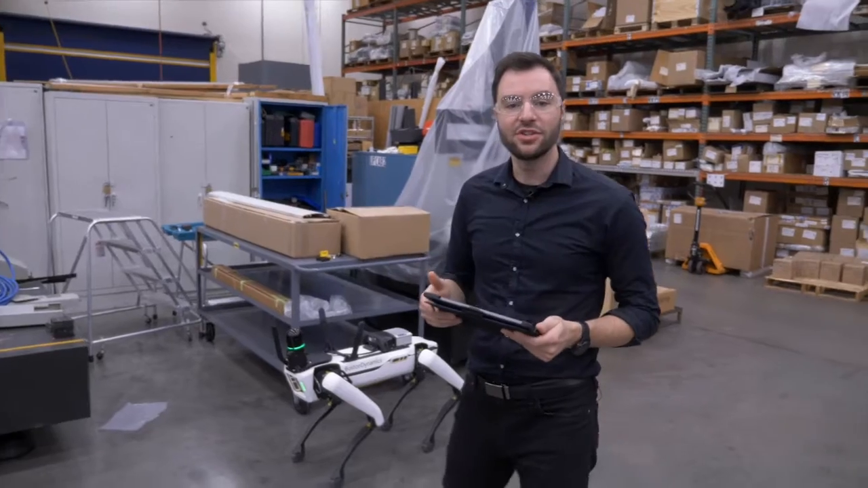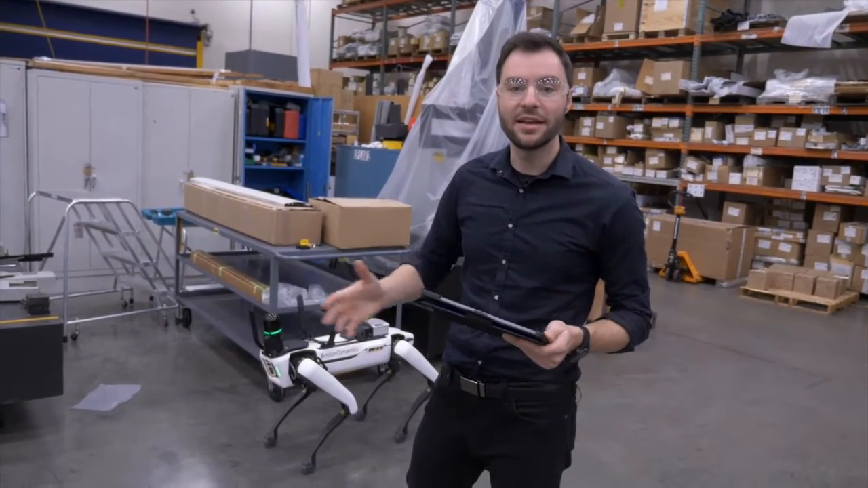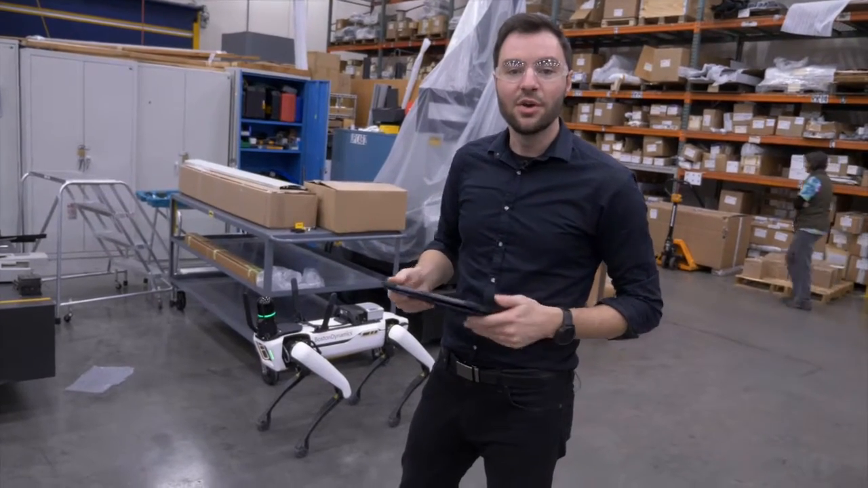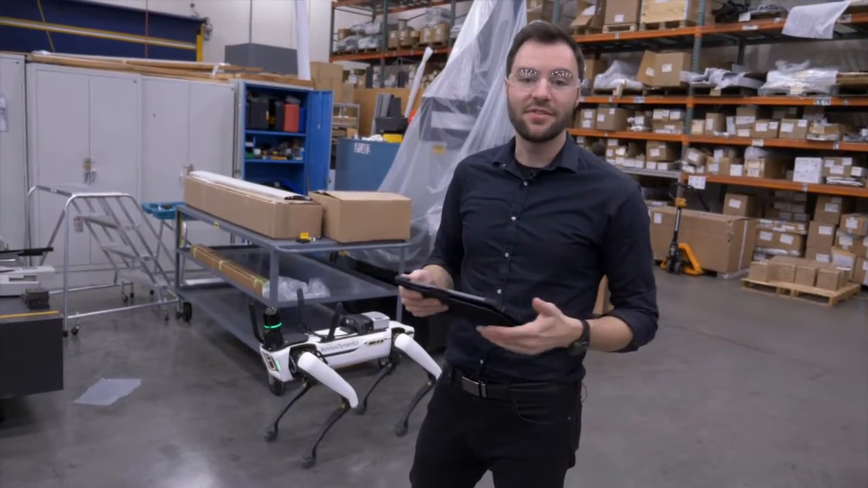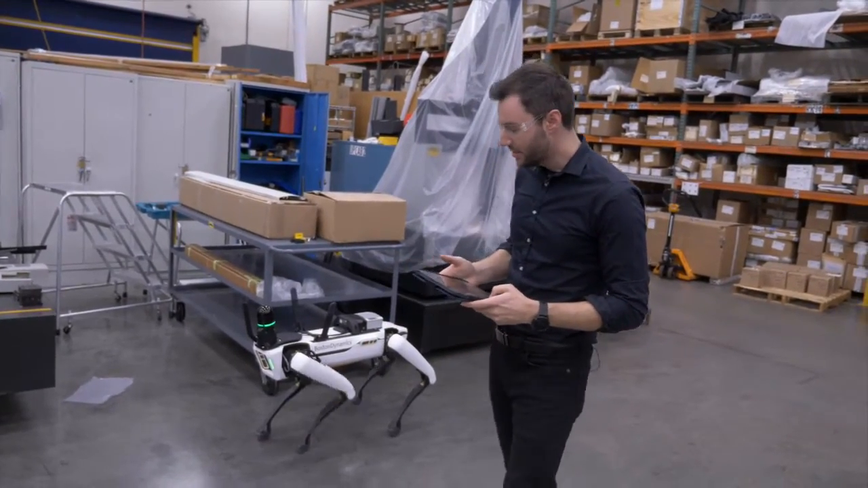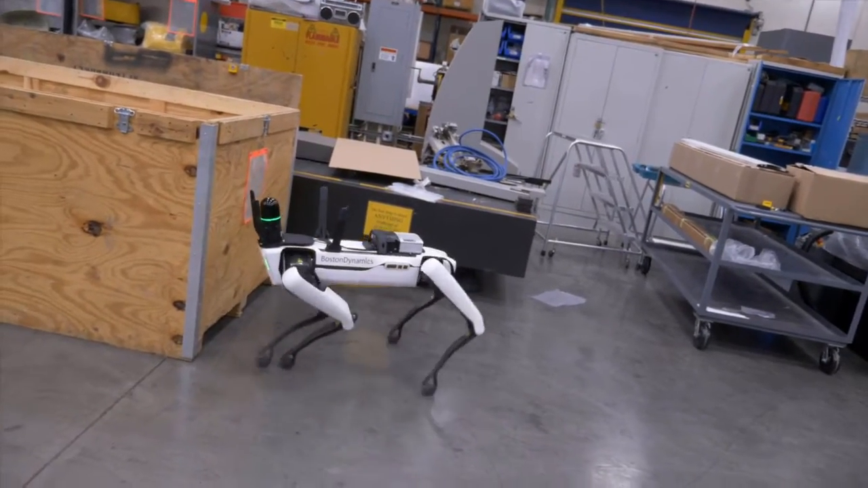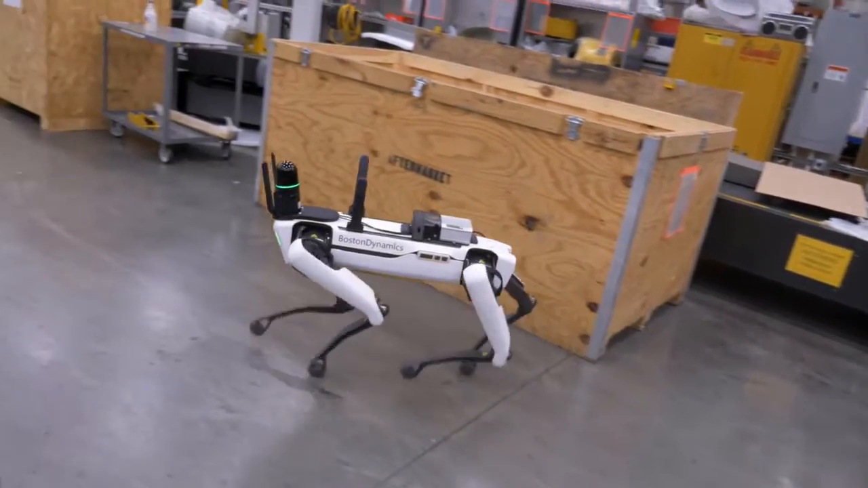Another really important feature is the automatic obstacle avoidance. There's sensors all around the robot that are able to detect these obstacles, which make you feel really safe operating this without any training. To show this off, I'm going to try driving this directly into this box, and you can see that it detects the box and finds a way around.